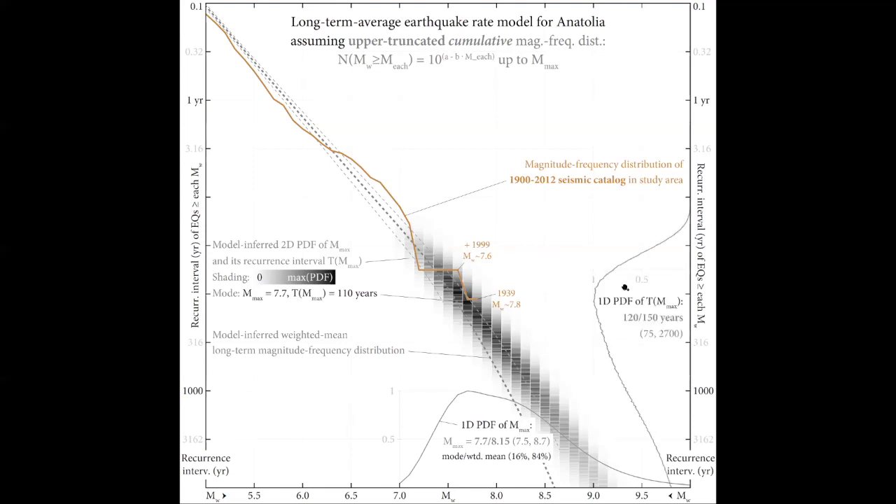And then this is the one-dimensional PDF of the recurrence interval of Mmax. And this is all possible Mmax magnitudes, not just 7.7. So again, it has this huge long tail at the top end, but it peaks at a century and change, which is consistent with the two-dimensional PDF. And you can also estimate the b-value using this method, which peaks just north of 1.1.